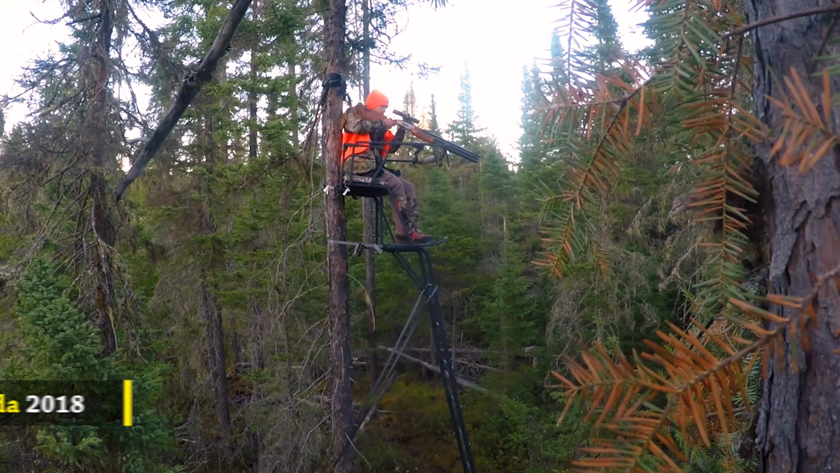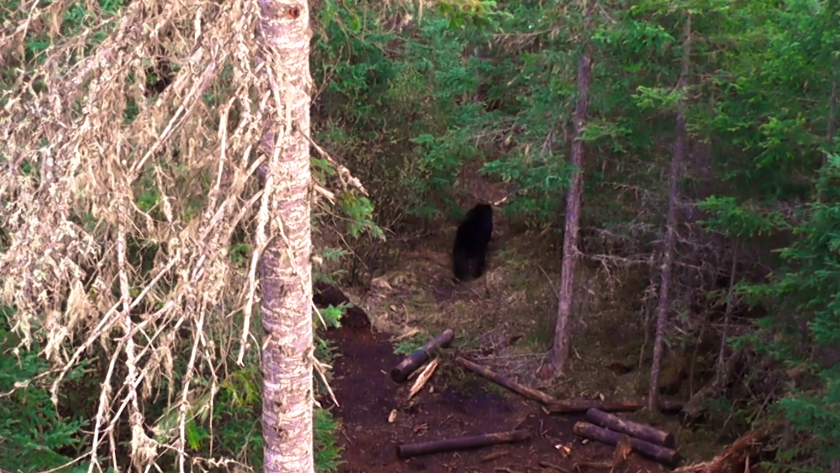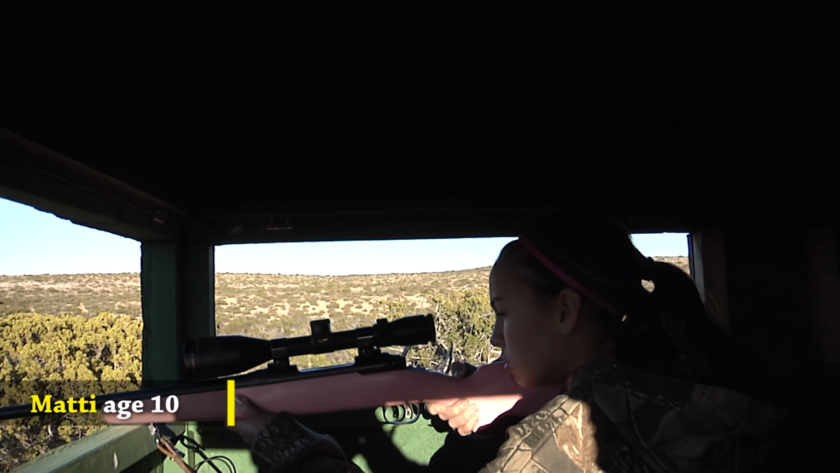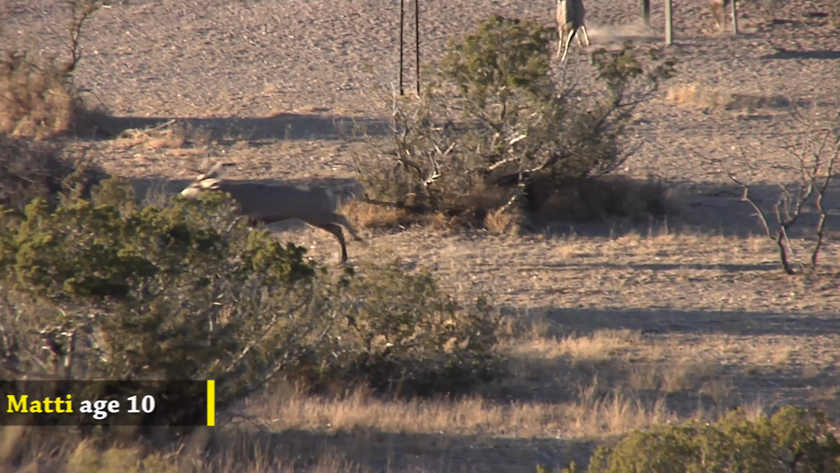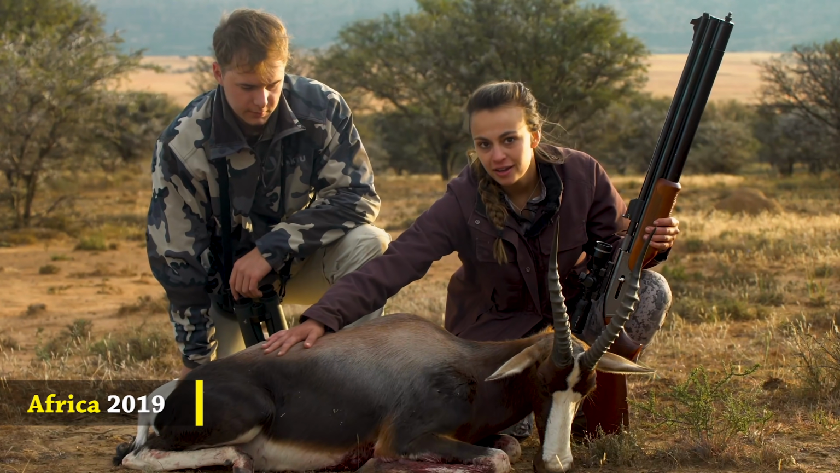I've hunted with air guns quite a bit. The first animal I ever took with an air gun was a bear, so I started out pretty big. I shot my second bear with that same air gun. I loved it. And the reason I like them so much is because I've grown up hunting and I've pretty much done everything. And air guns are totally different, so it mixes things up, makes it more of a challenge.